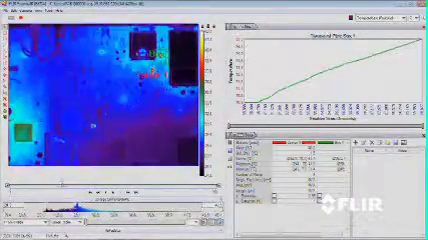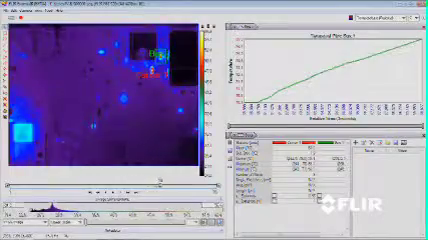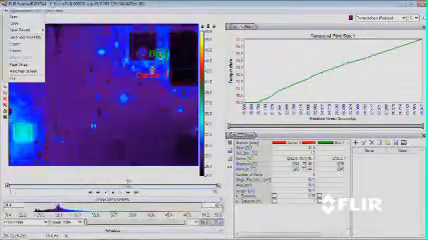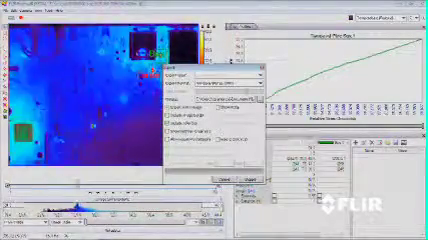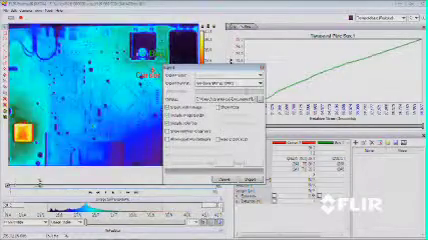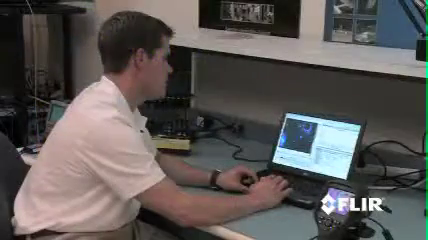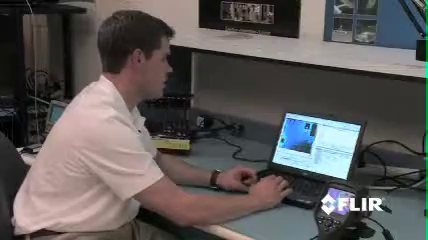We can log this data to a text file, or if we want to export the imagery as a bitmap, we simply go to File, Export, and we can choose from a comma-separated value file or a bitmap. Let's export the entire image, include the image border and the color bar. We'll choose a location to store it at under our E-Series folder, and then click Save. I now have that bitmap that I can now email to clients or colleagues.